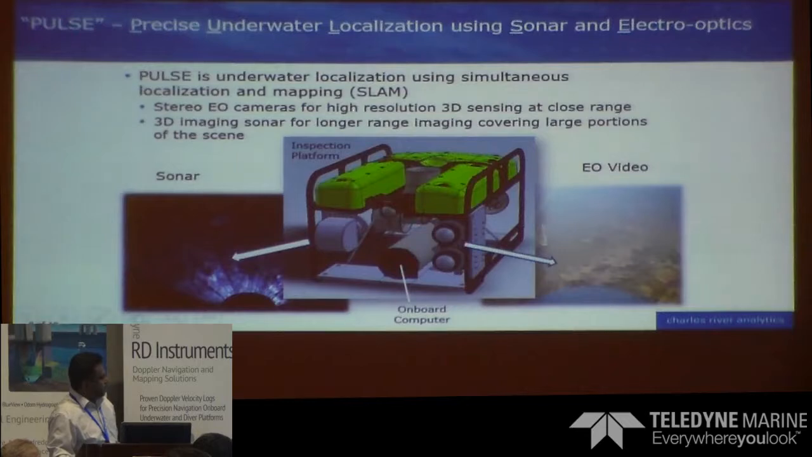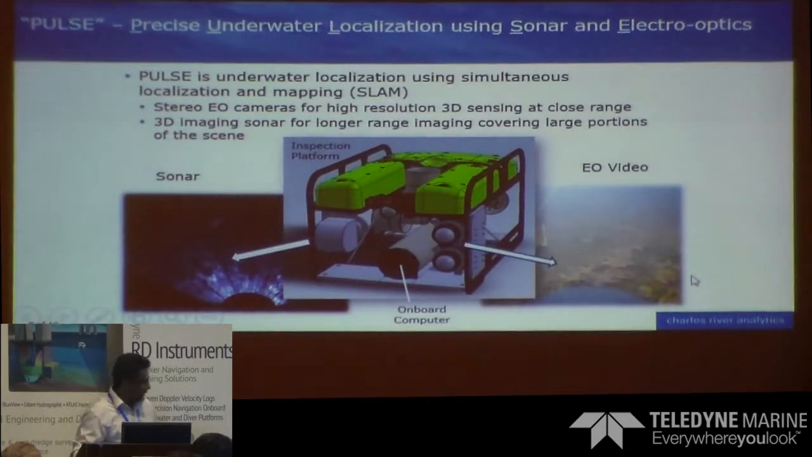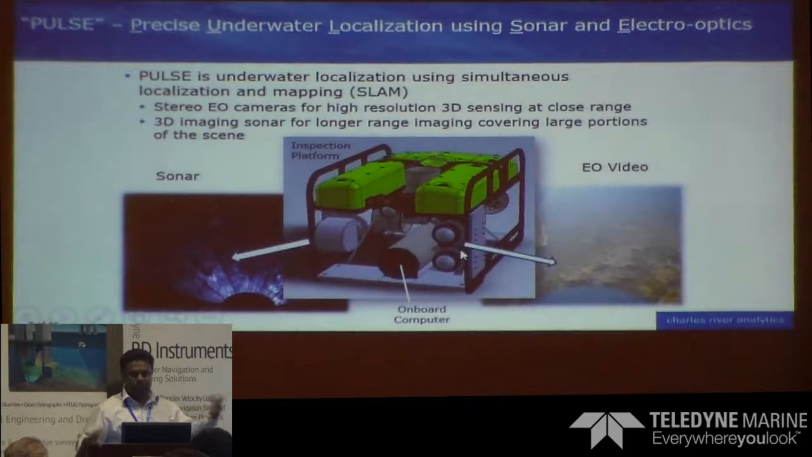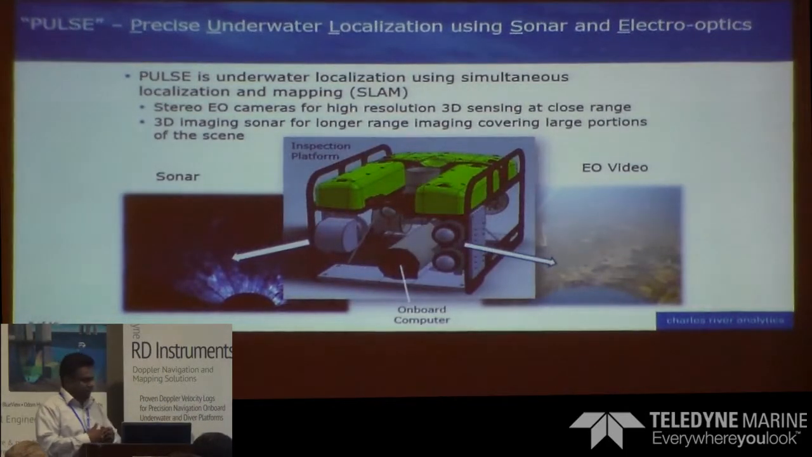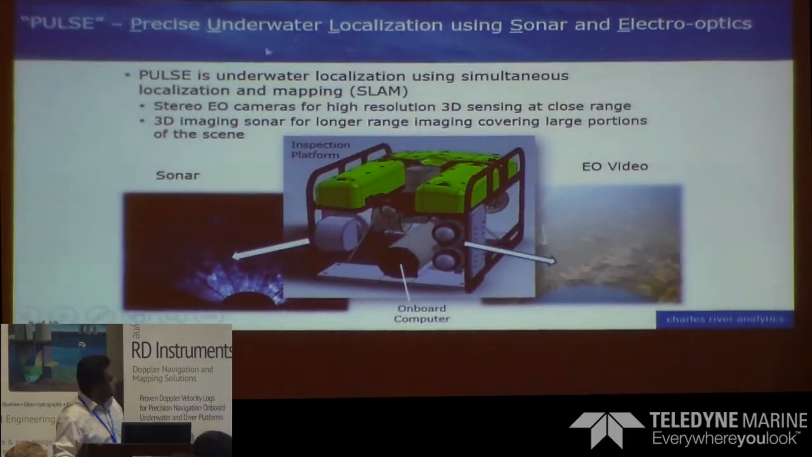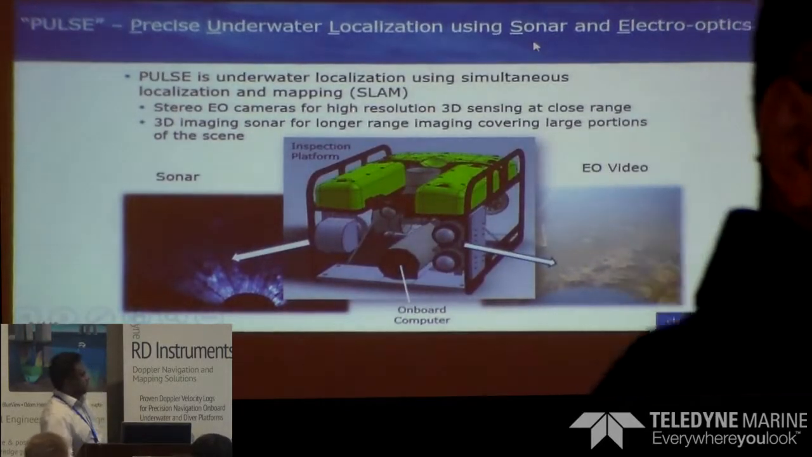And the stereo cameras are used because in most of the inspections you want to visually see, and we process the image for visual depth as well. So we combine this forward-looking sonar and stereo imaging in order to estimate the position. So it's the PULSE system, precise underwater localization using sonar and electro-optics.